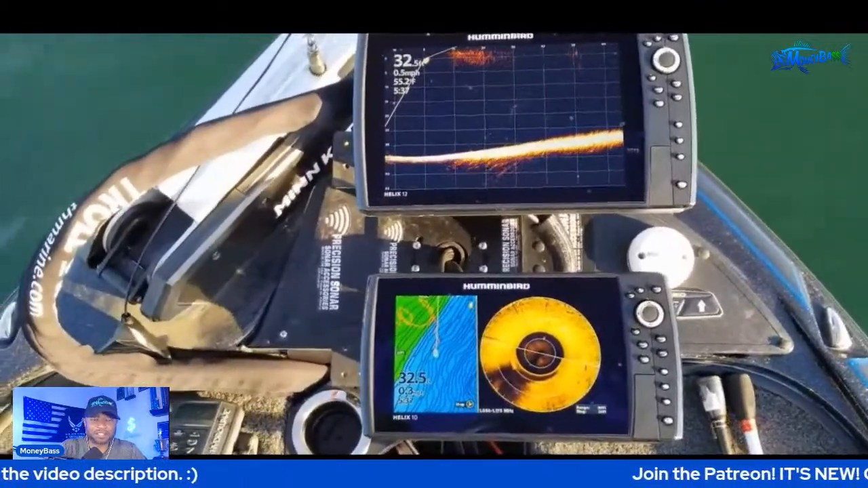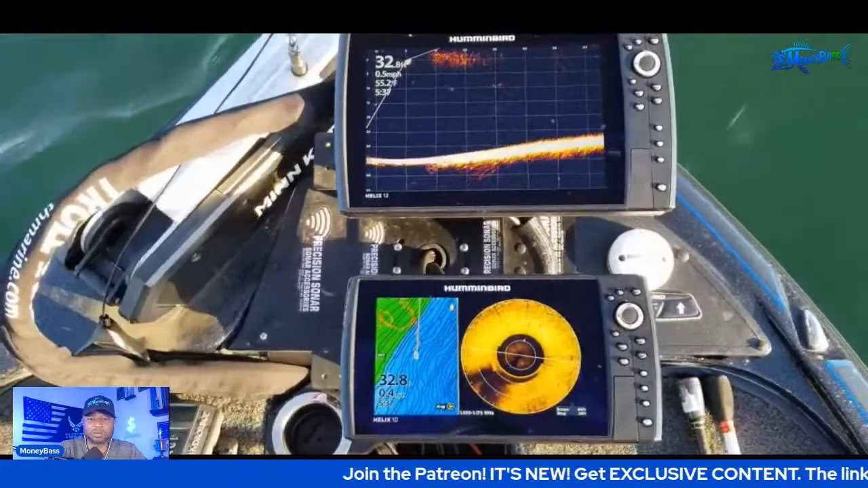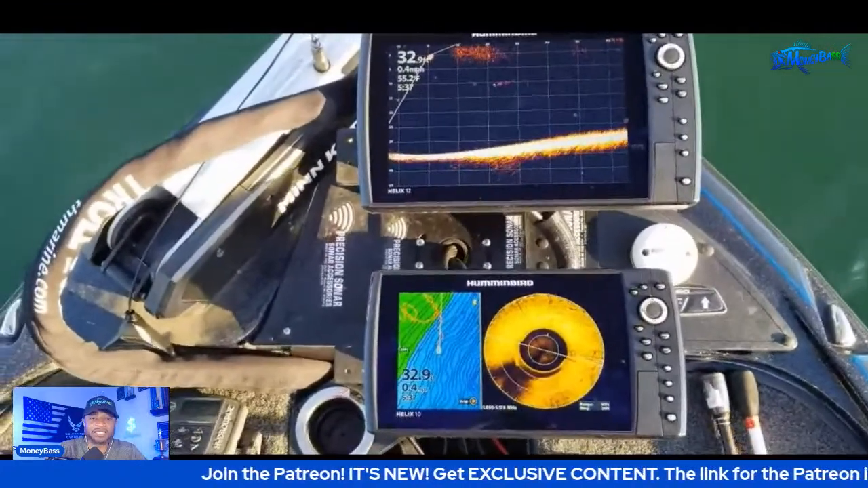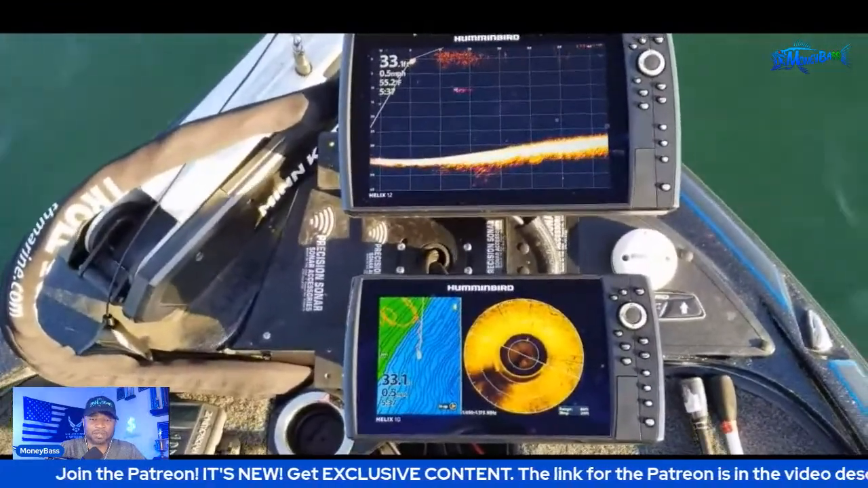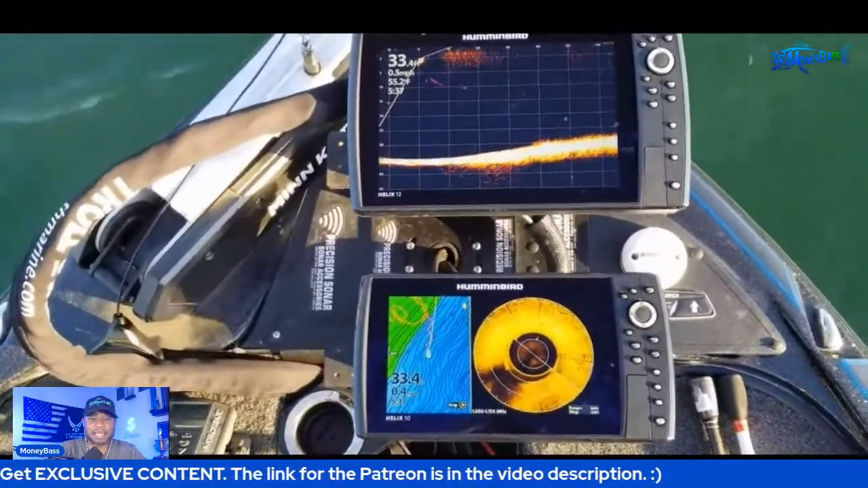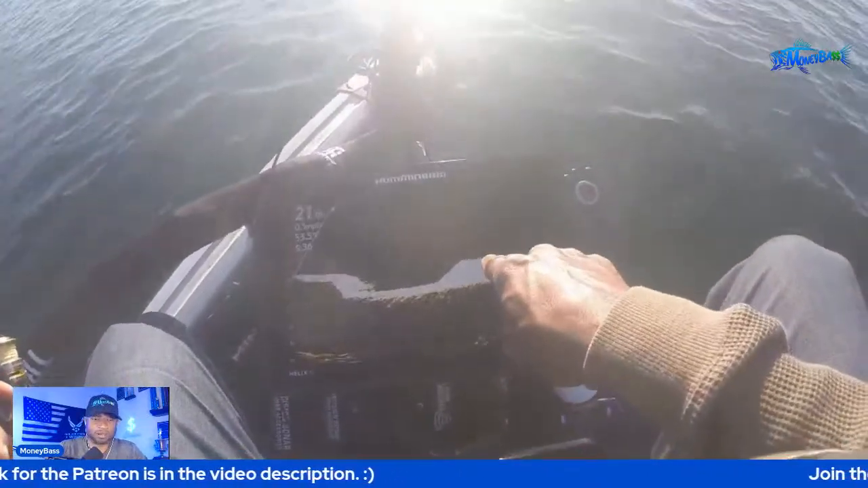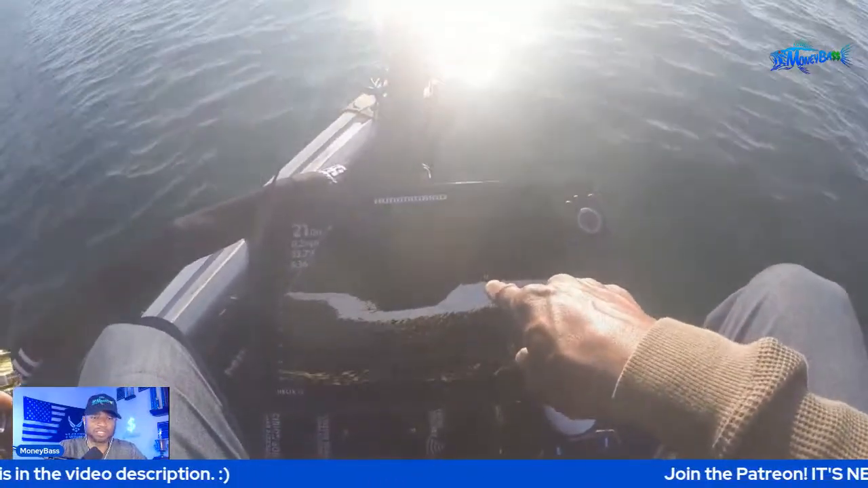And this right here is another, just showing you a combination of that Mega Live and the 360. So with the 360, I'm able to see the cover or structure that I'm actually casting to, kind of help me get my cast dialed in. All right, there's my bait, and the fish is sitting right here. Let me pause this for a second.